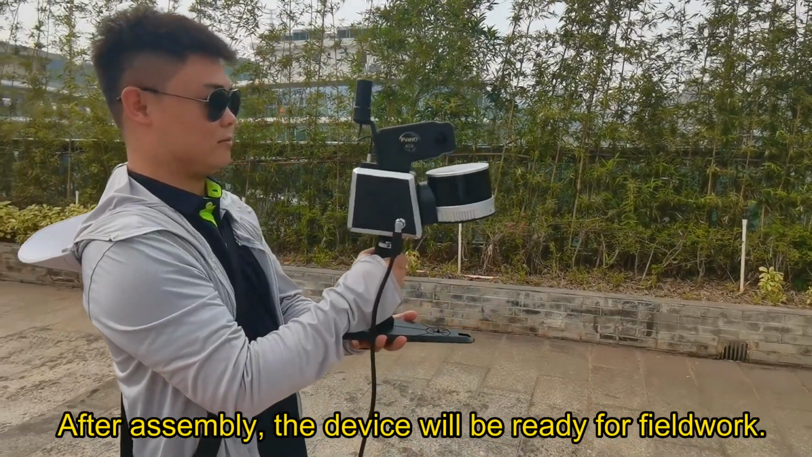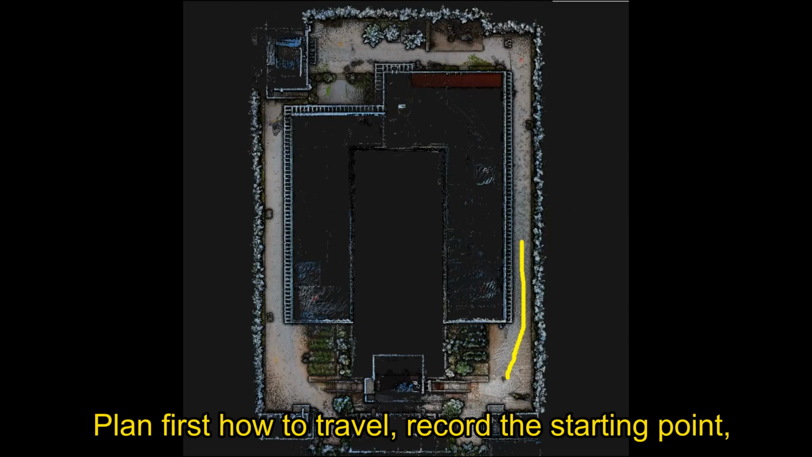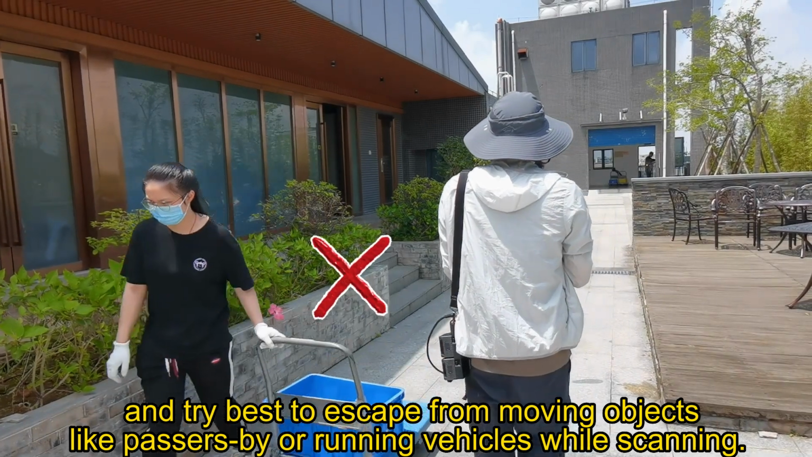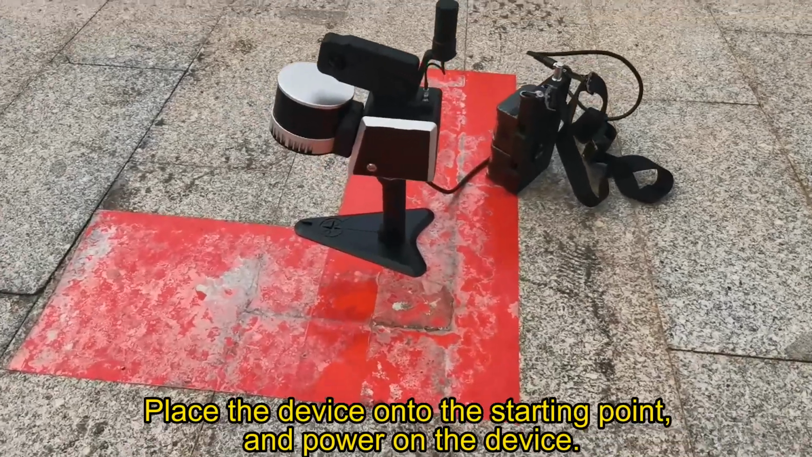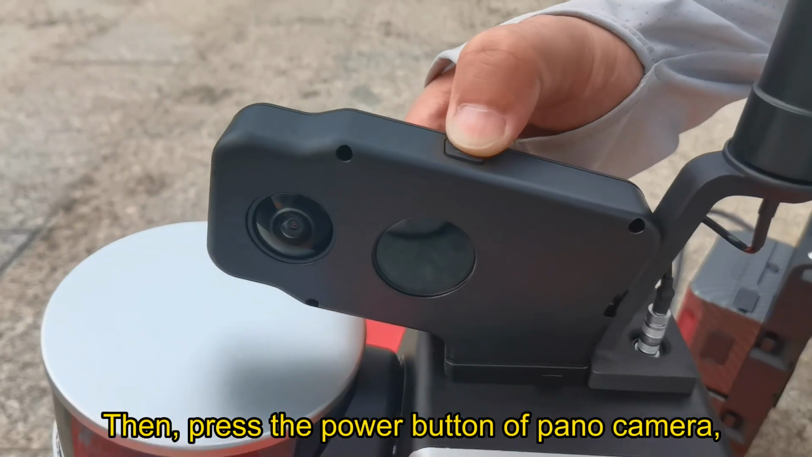After assembly, the device will be ready for fieldwork. Plan first how to travel, record the starting point, and try your best to avoid moving objects like passers-by or running vehicles while scanning. Place the device onto the starting point, and power on the device.